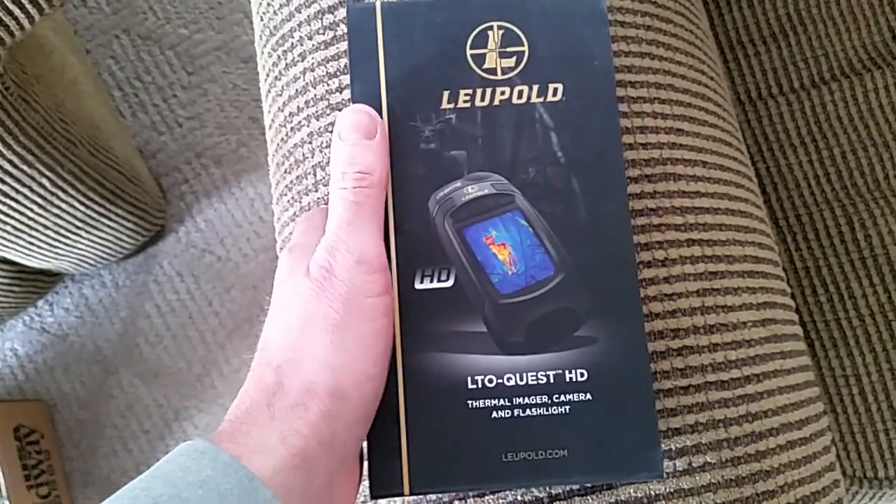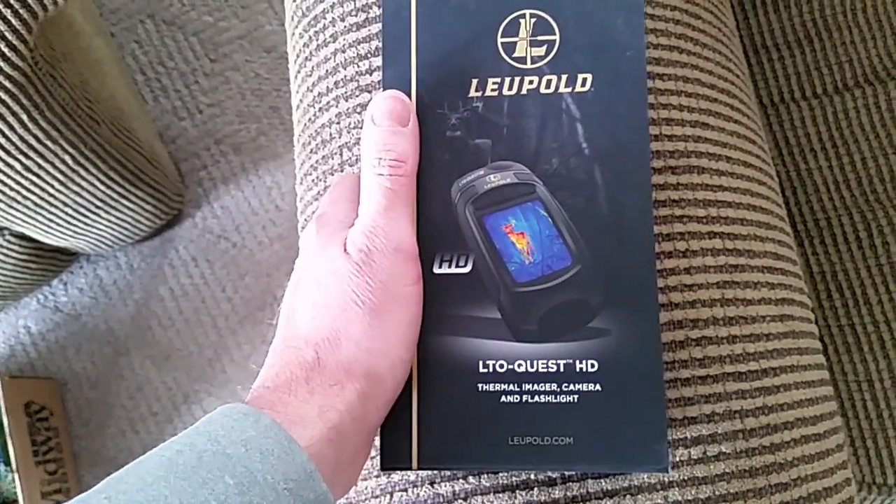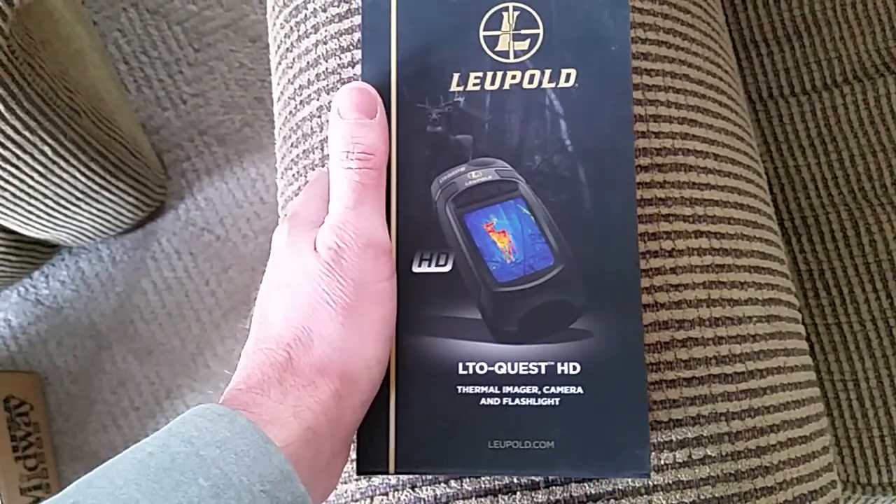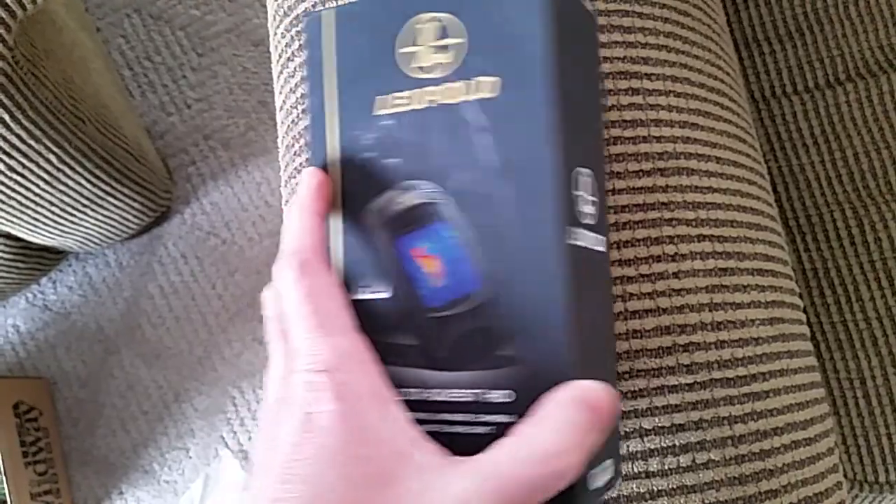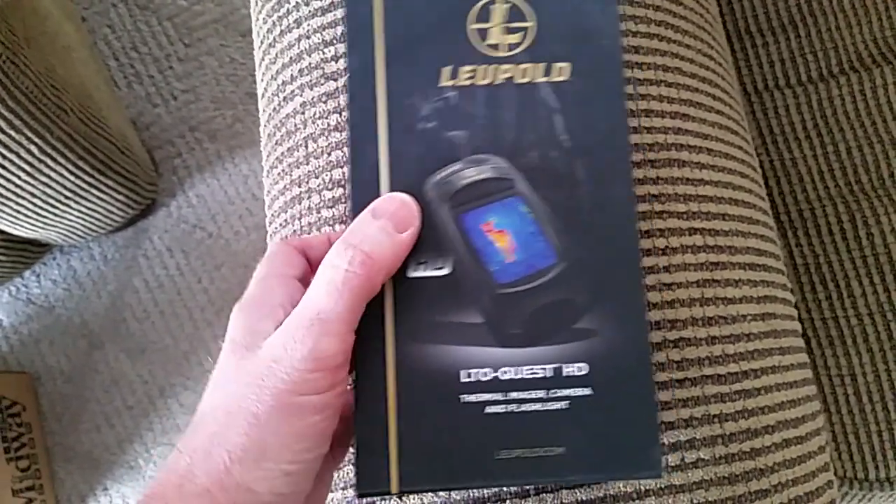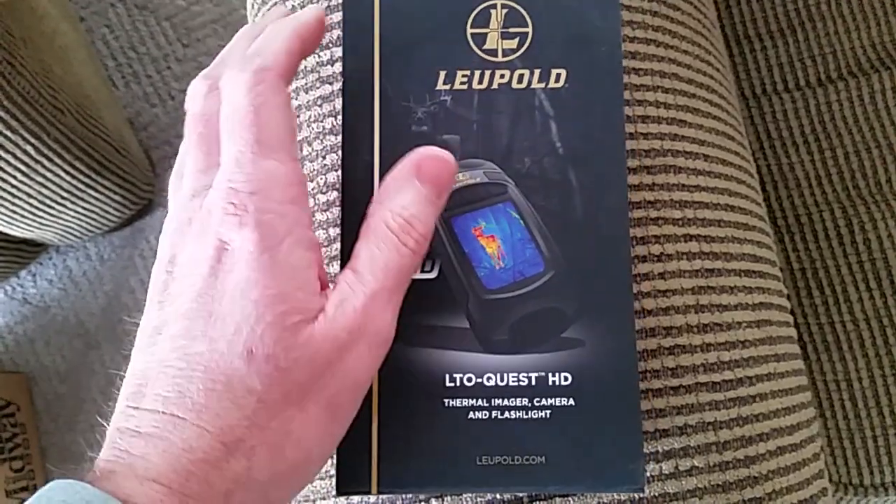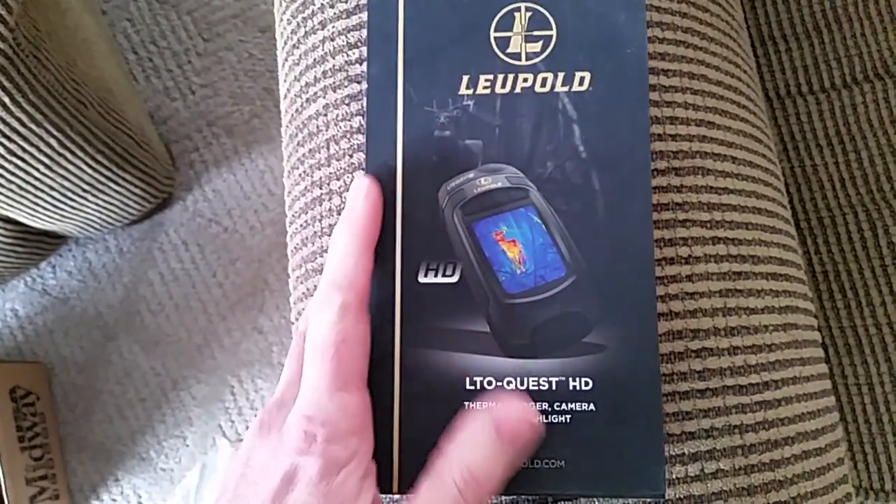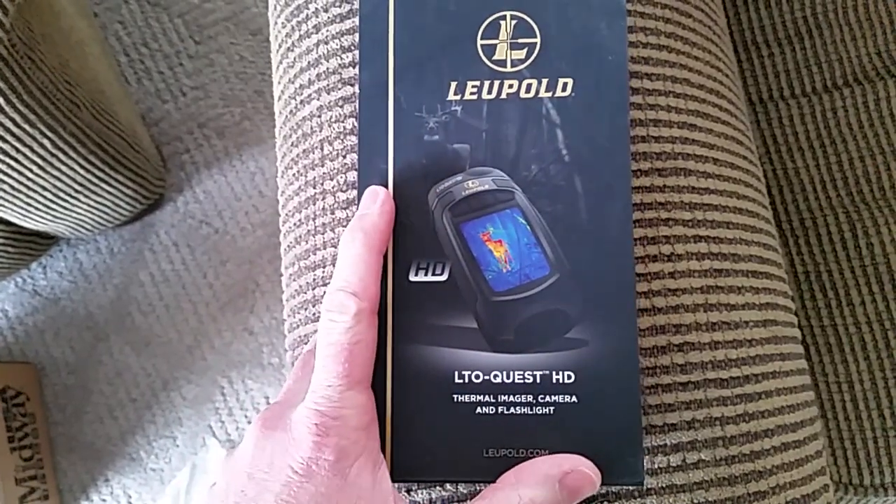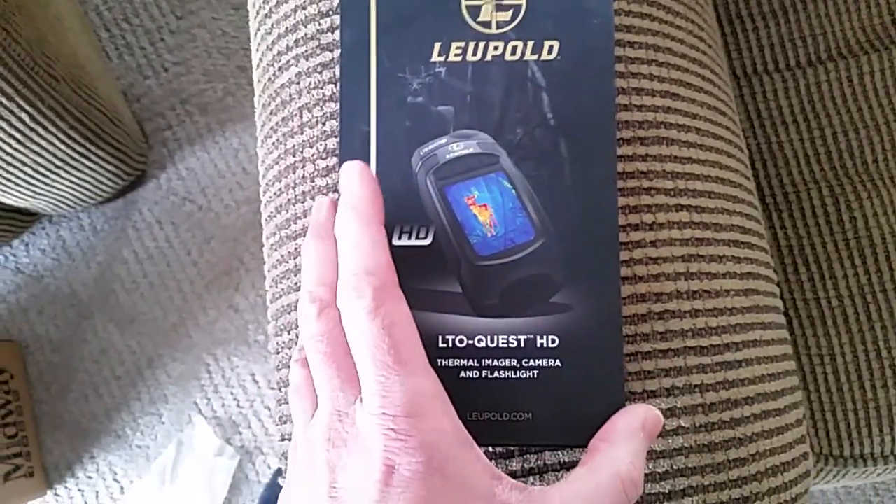Kenny back with you. Looked into night vision and thermal and couldn't make up my mind for the longest time, so I did a lot more research. Watched a lot of YouTube videos, watched a lot of other videos, did some comparison of night vision and thermal and whatnot, and decided on the Leupold LTO Quest HD.